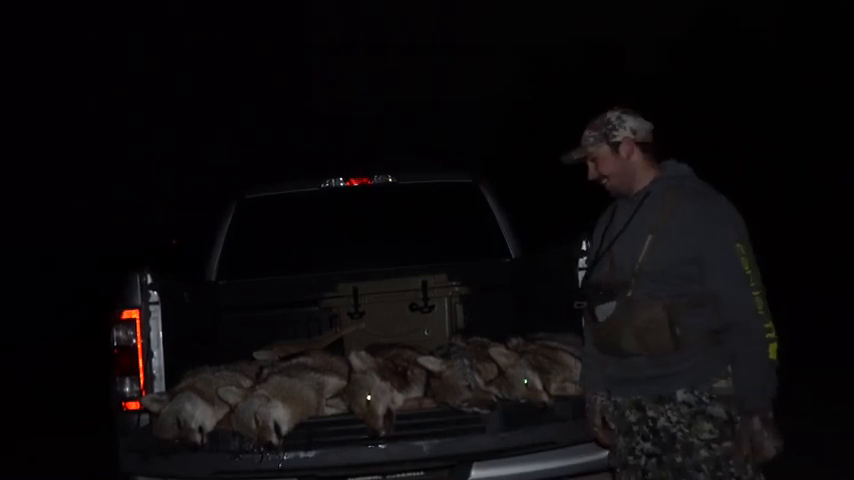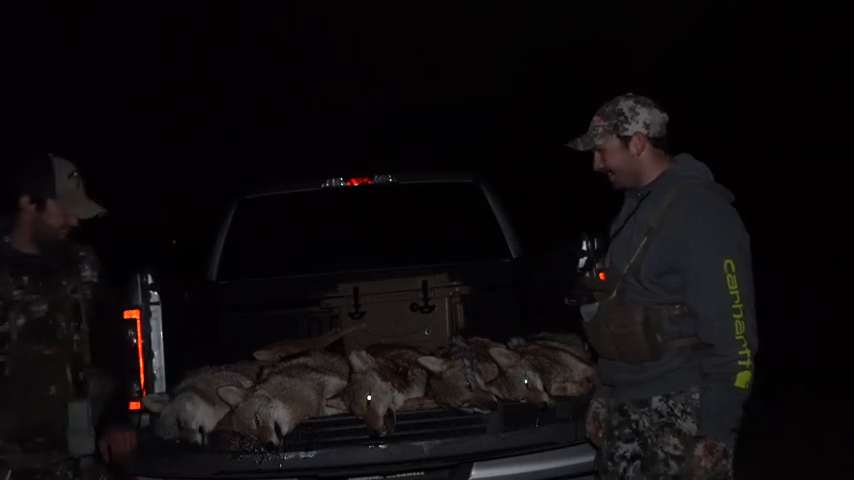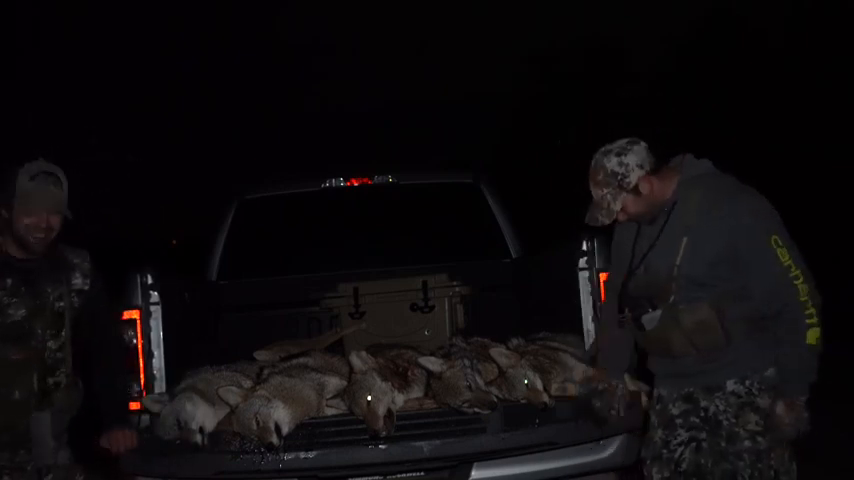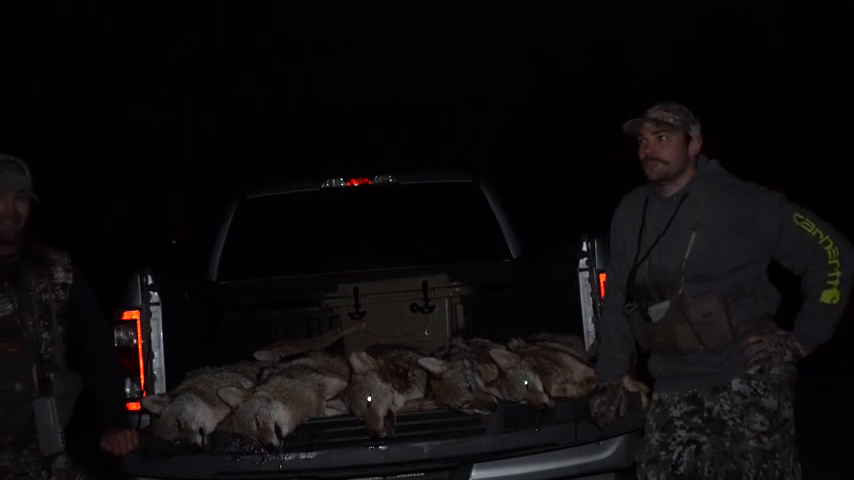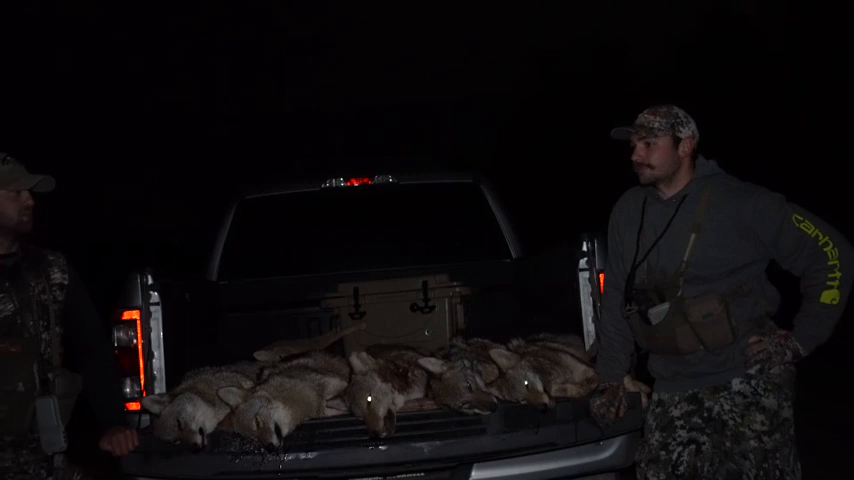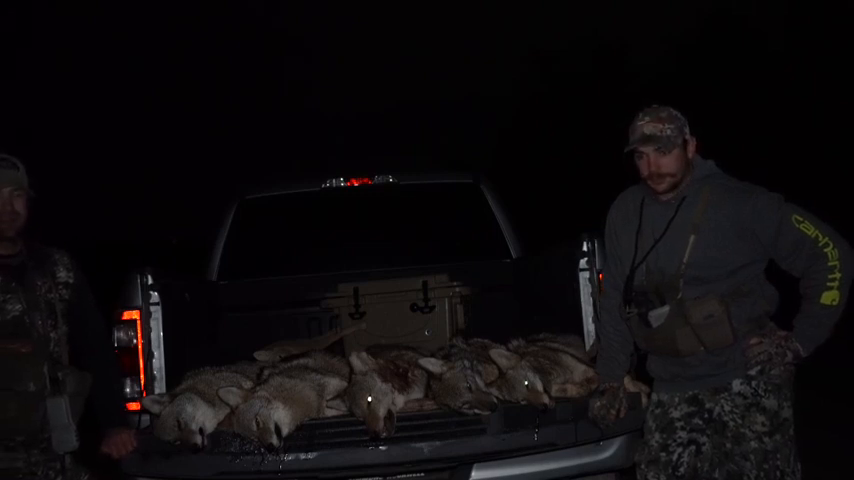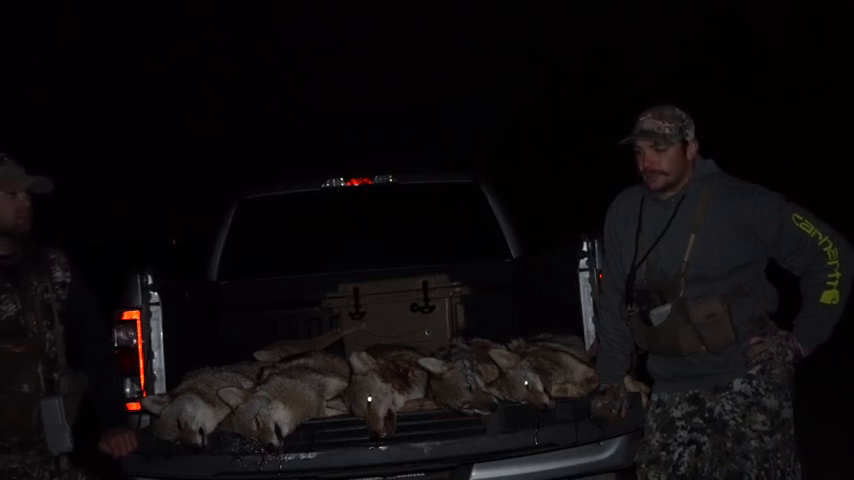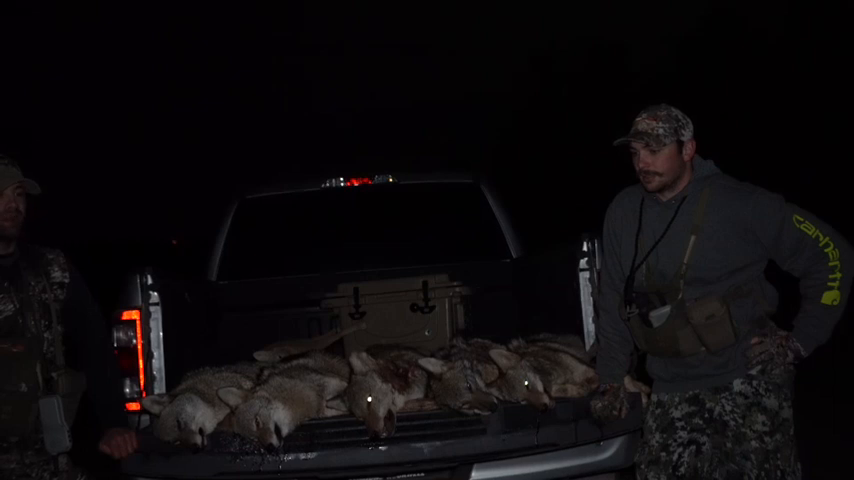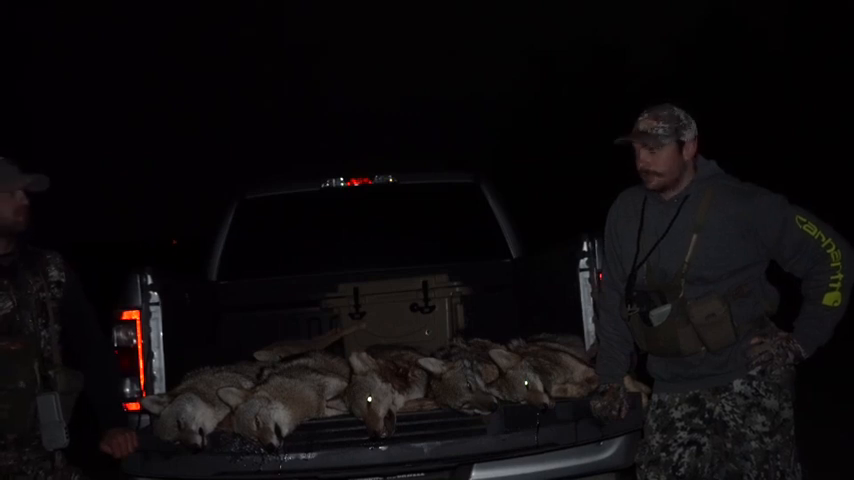Well, that's probably the craziest sit we've had, ever. We decided to come up here. Crops just got off, probably last week? Yeah, a couple days ago, I think. There was corn on the field all year last year, so we didn't even get a chance to come up here. Honestly, it's a really good fox spot. We've seen a few coyotes. We never really gotten a coyote here.